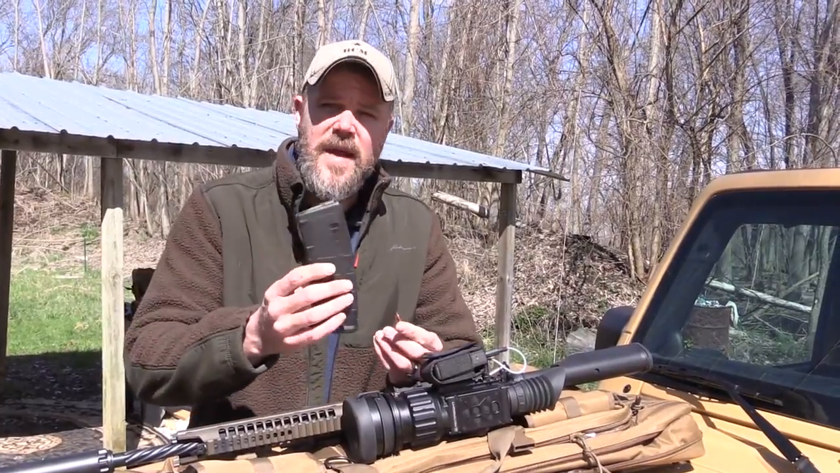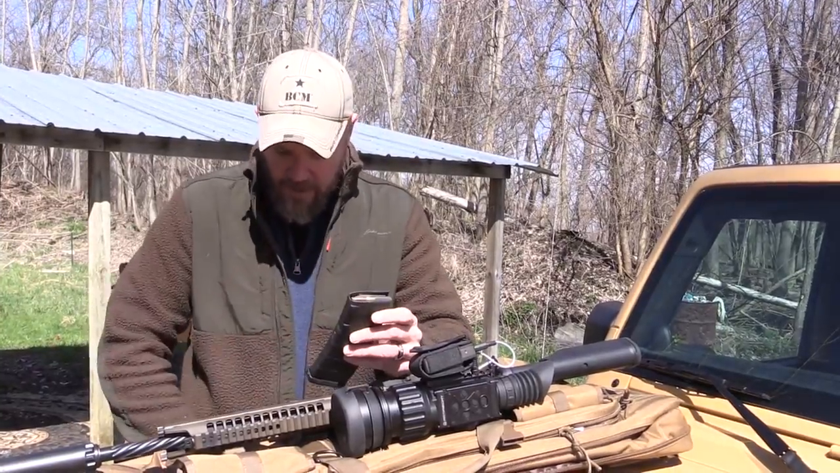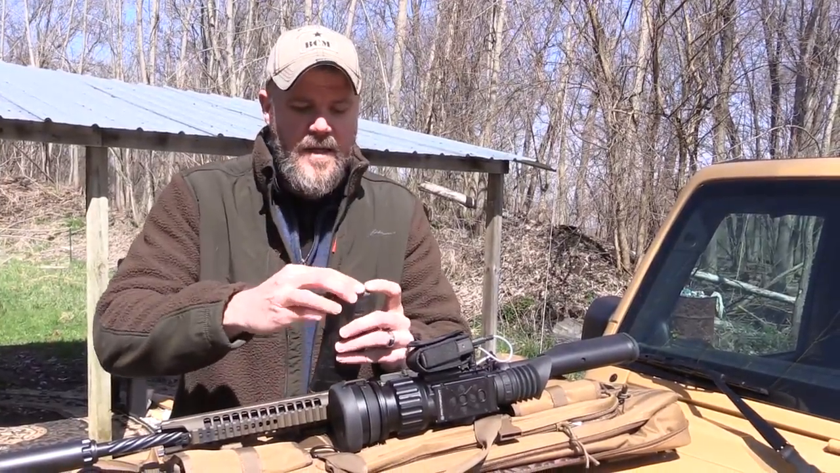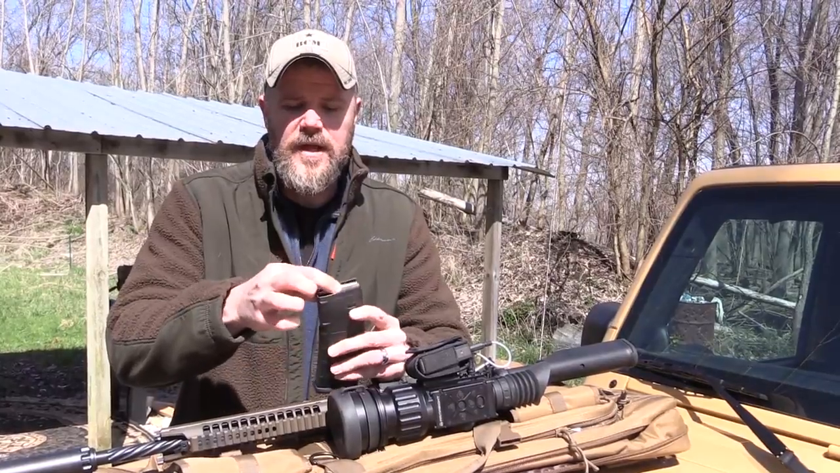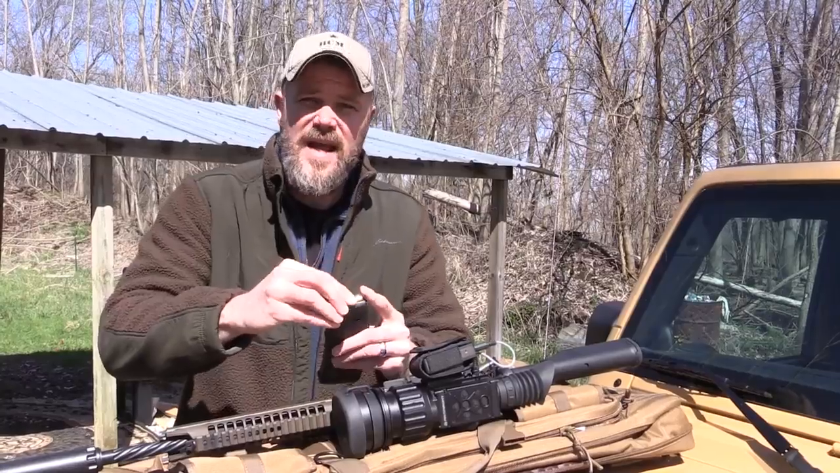Now this is a standard PMag. The 6.8 will fit into a standard PMag, although you'll find bullet seating depth is critical because it can start to bind up. As you can see, the round just kind of popped out. It's less than ideal, okay?